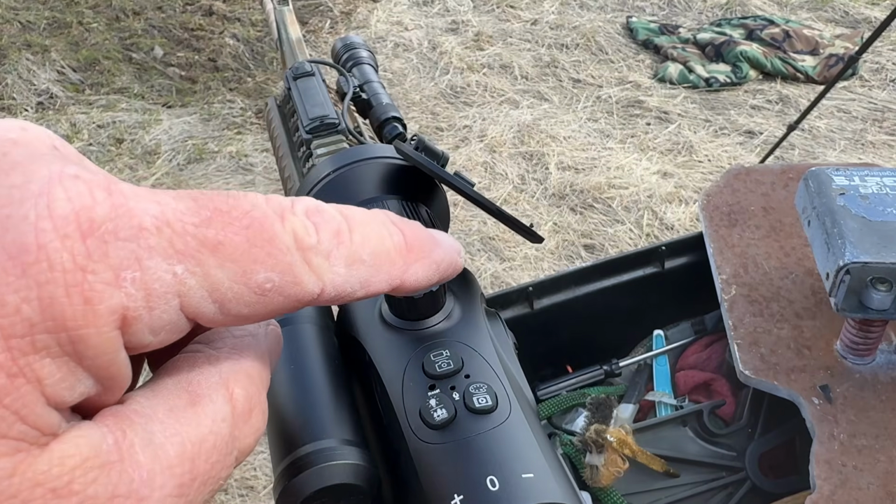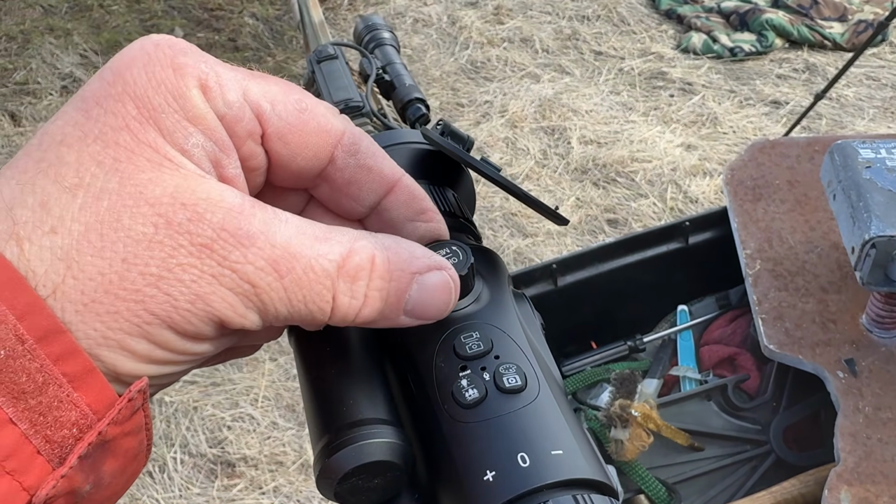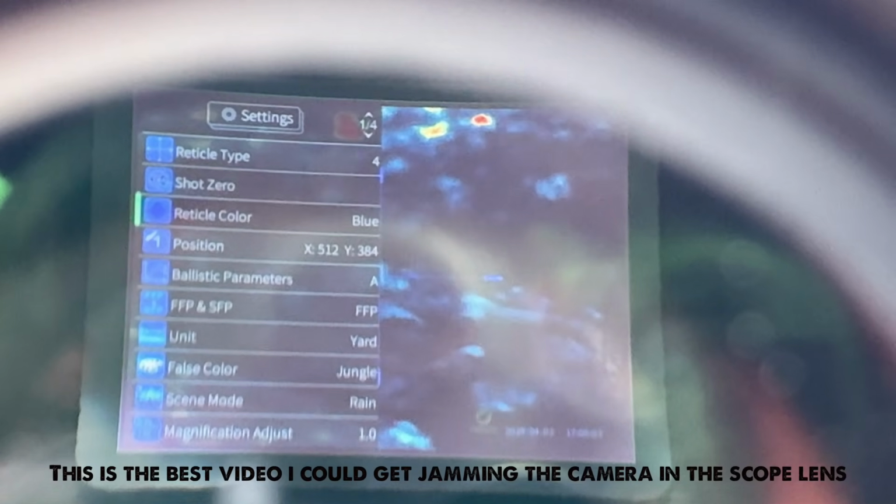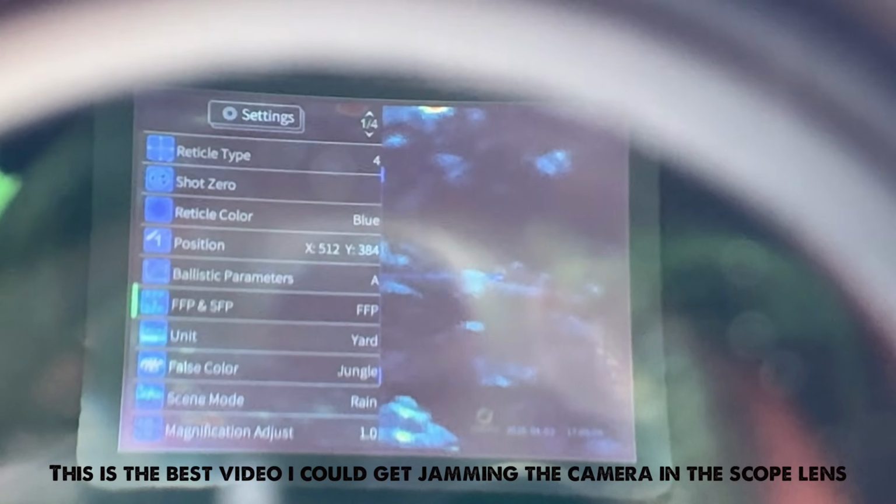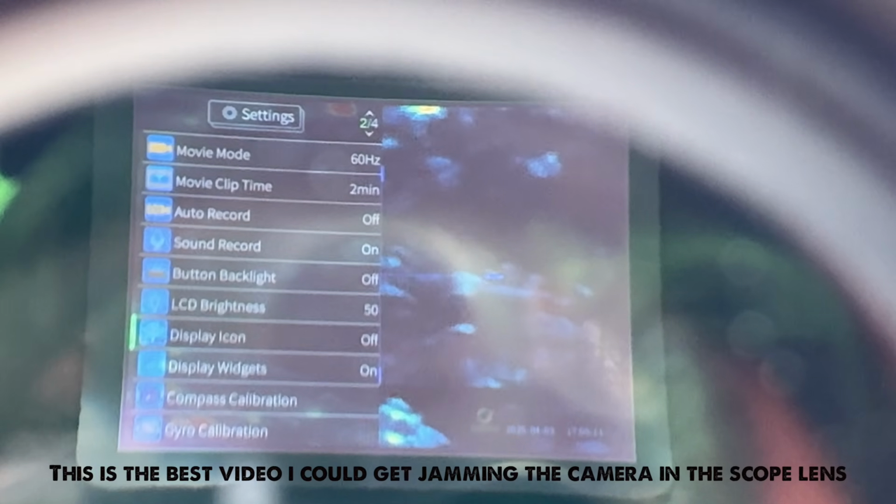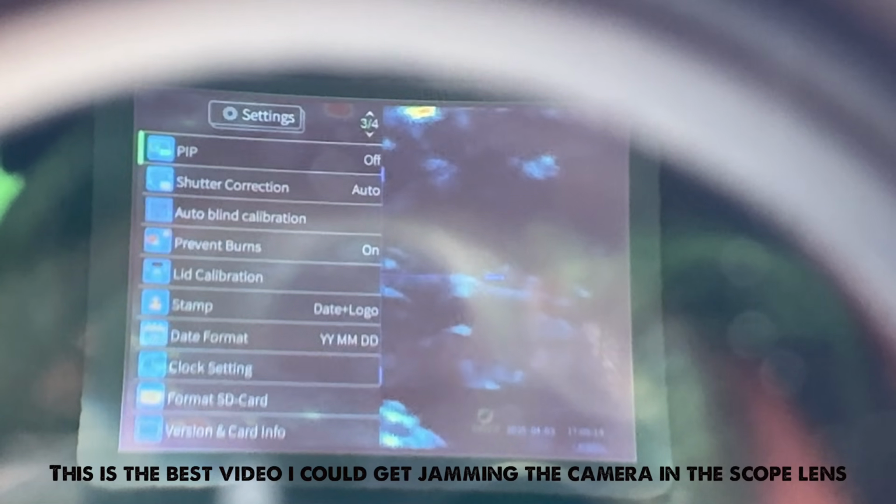I mentioned before the menu is actually built for dummies like me. You simply press and hold the menu button, and you are able to scroll through all of the settings on this, from date and time. You've got 7 different reticles and a bunch of different reticle colors in here. With the primary menu button, you press and hold to get into the menu, and then you just rotate this button to scroll through all of the different settings.